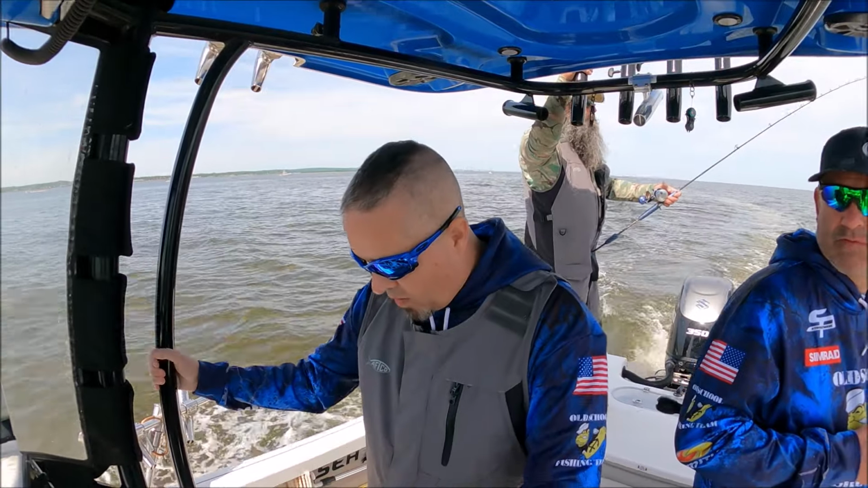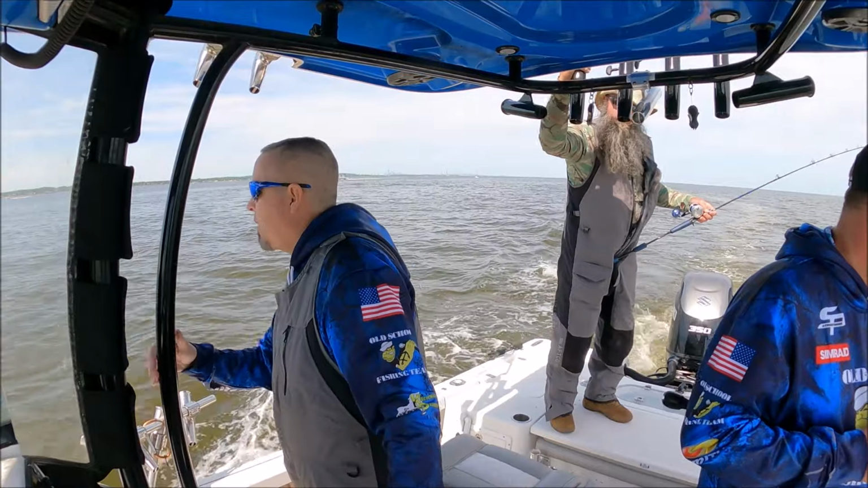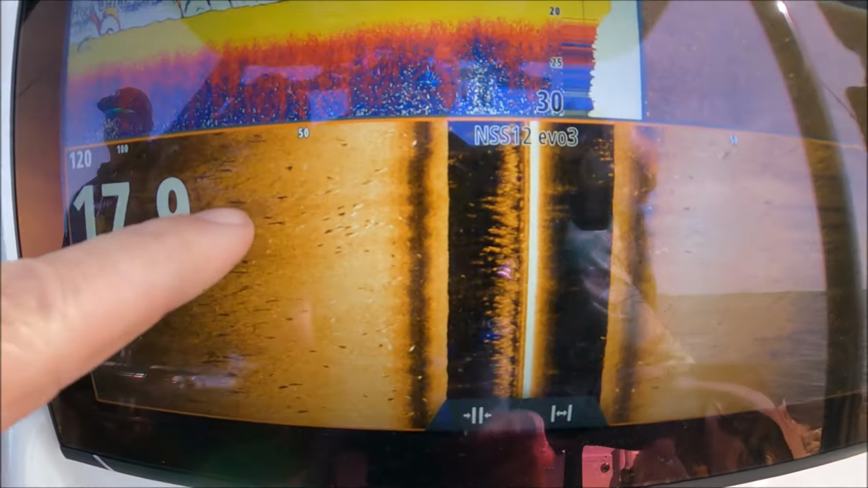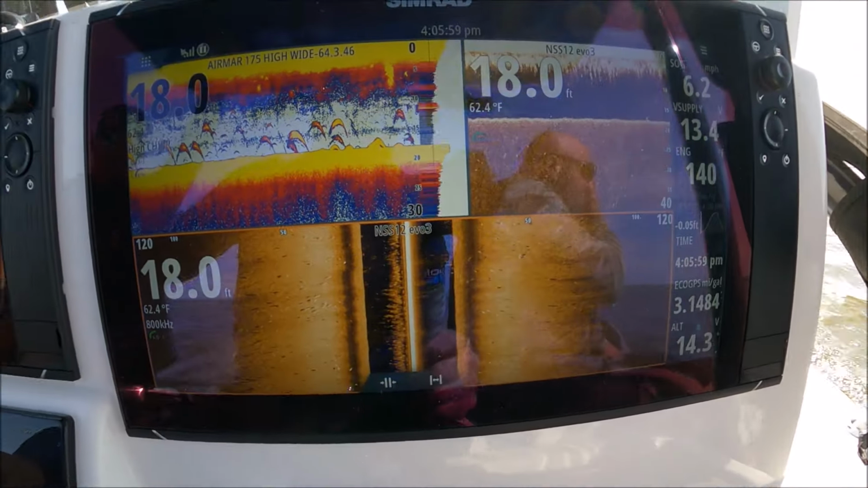Good, I don't mark it anymore. Hold on. It's thick all through here. We just missed it when we came by the first time. Lots of good fish. Look at all that side scan. Beautiful, beautiful. Getting away from other boats too.